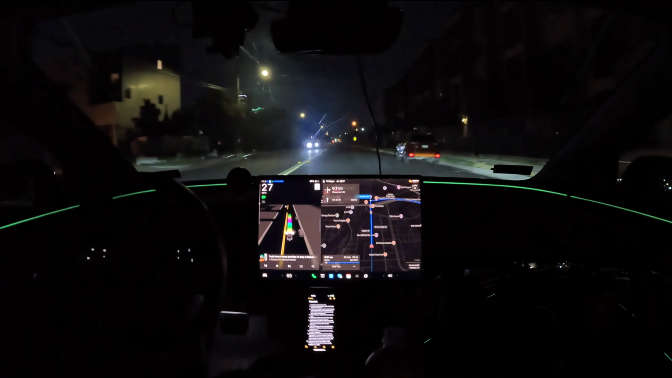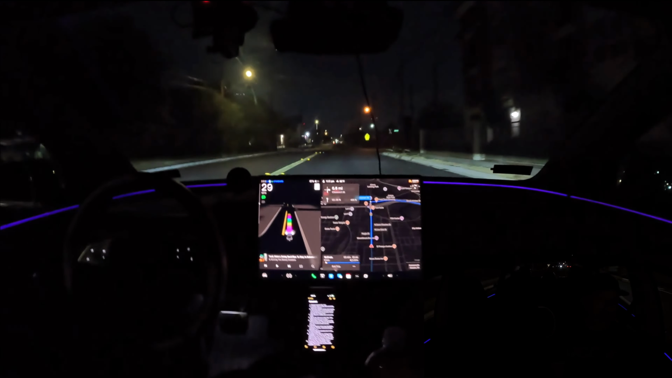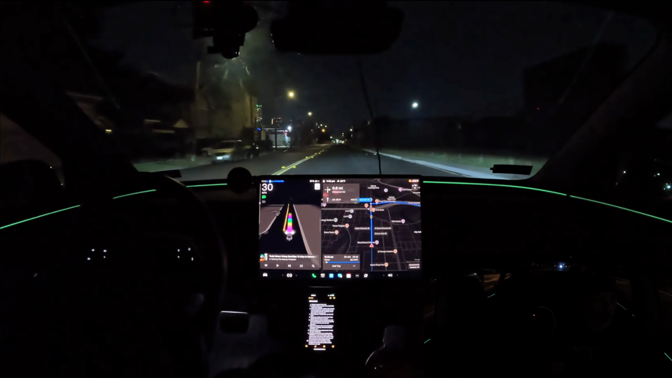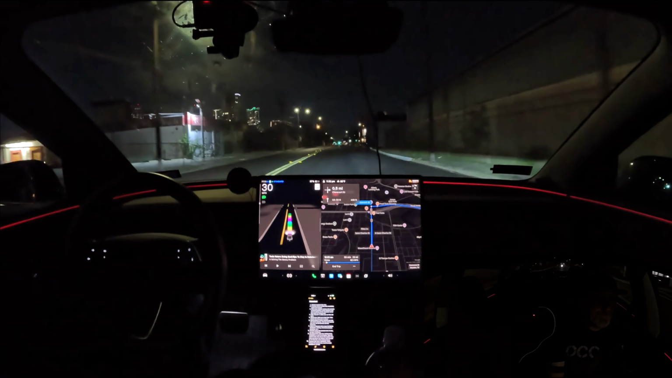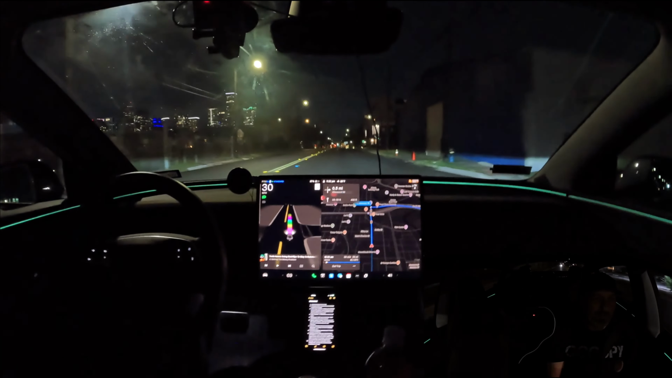I went ahead and got a little bit away from my last drop-off point for starting this one, but I just thought I'd do a little solo FSD drive on the way home. Had some really good Uber rides.